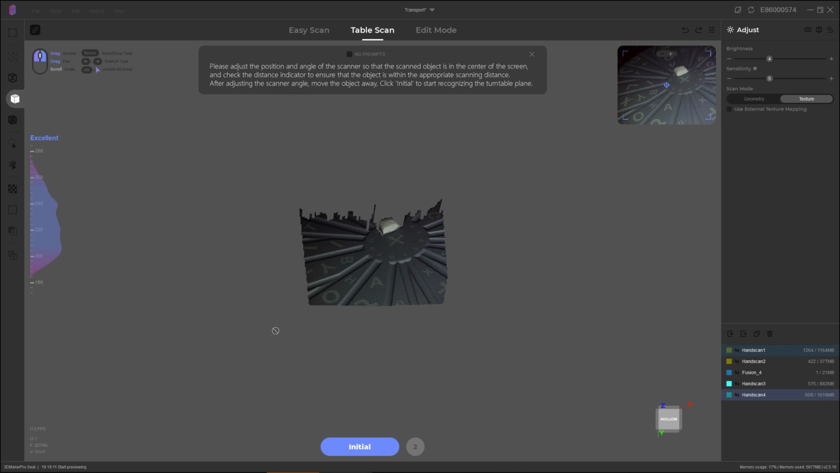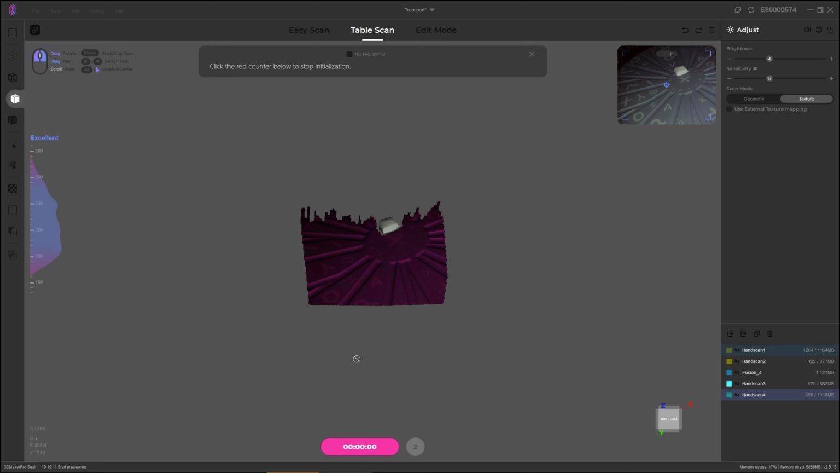So just wanted to show you also how to run through a table scan. As I said, I don't use it particularly often, but it should be as simple as the instructions say, click on table scan. The first step is the initial scan. So in that, you're supposed to leave the table or the scanning surface completely empty. And then it's going to have a look at what that surface looks like so it can automatically recognize and remove it in the next step.